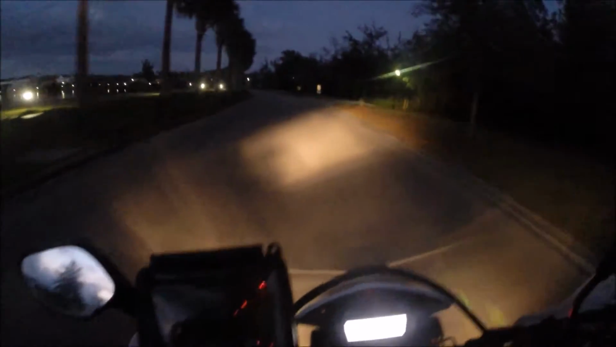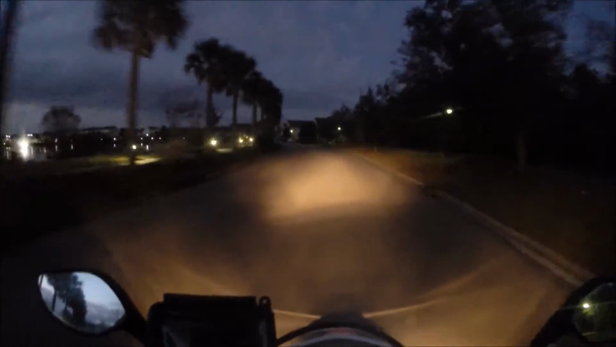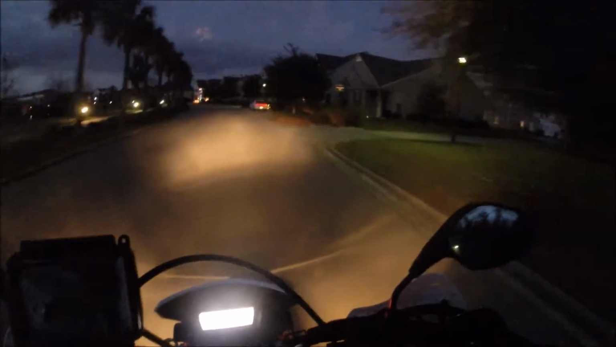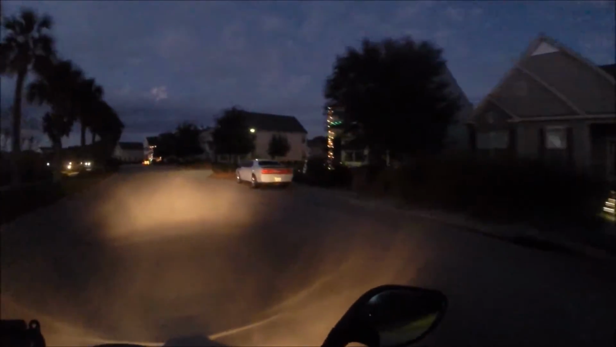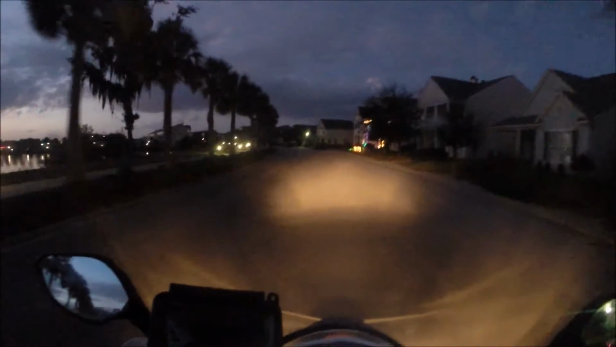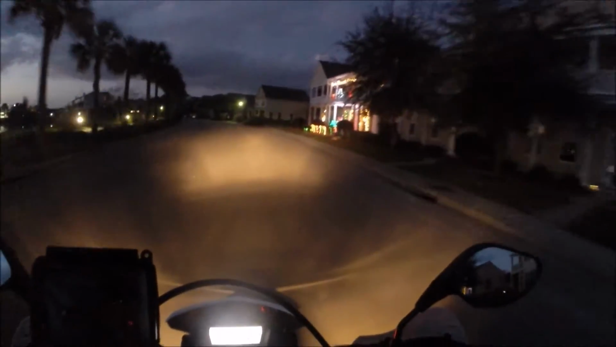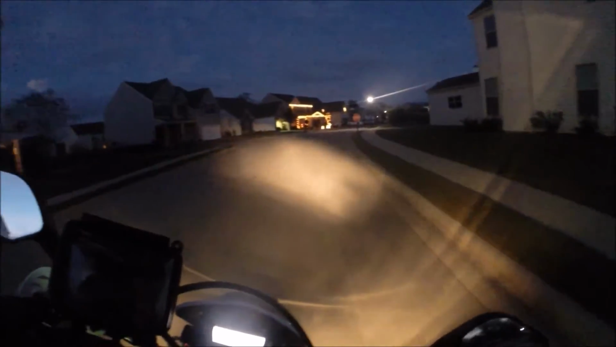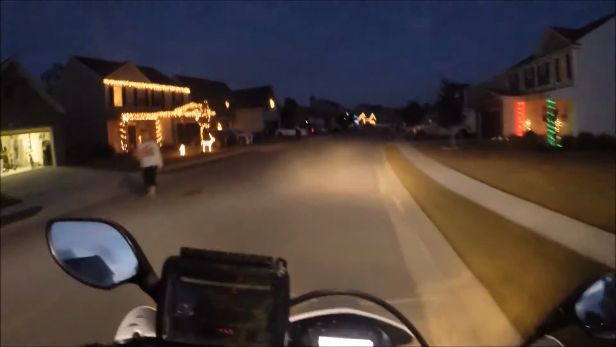We got to the first neighborhood that they put in the paper that said had some Christmas lights. So let's see how many lights you need to be mentioned in the local paper. That's a pretty good one. Doesn't look like much though. A few here and there. I don't know how that gets you in the paper. That's pretty good. Maybe it's all on the back streets here. Try not to get lost. There are some lights. Some lights there.